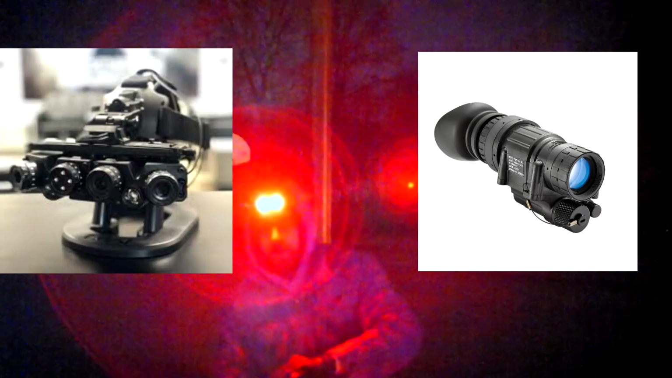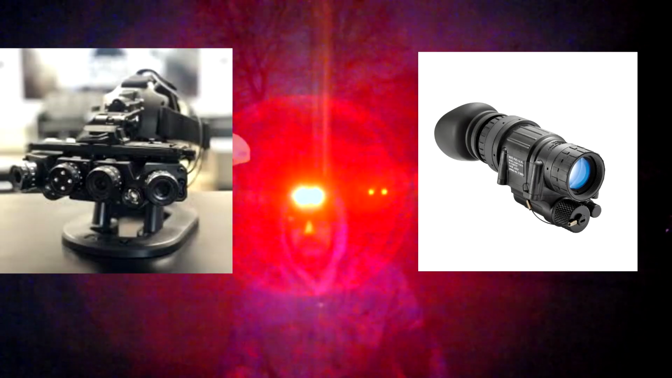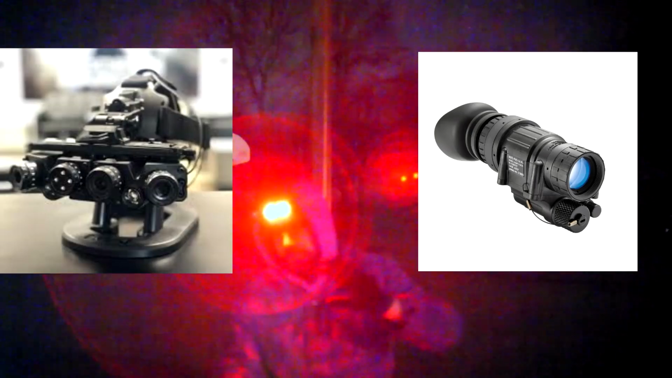If I were to describe these cameras in the most basic of terms, these are going to be the best type of night vision tool that you can currently get on the market. Now, I say market kind of loosely because you can get military refurbished, and of course you can get the modern warfare type of night vision cameras, but we're not going to be comparing this to those types of cameras.